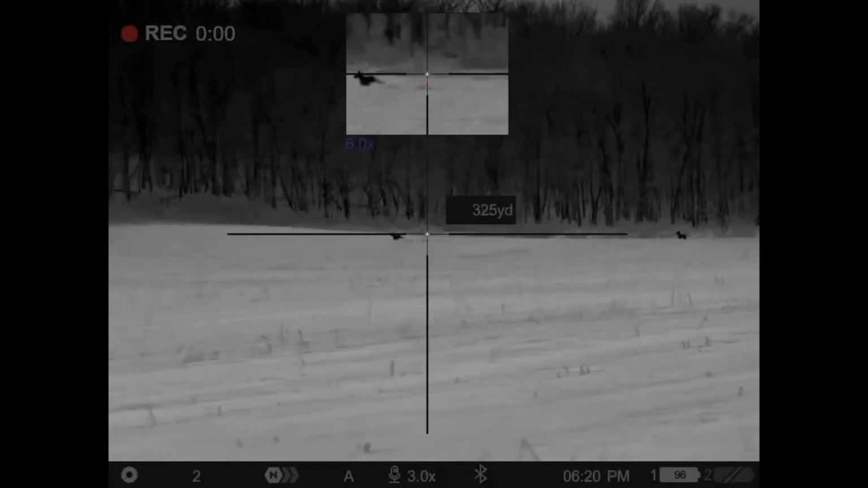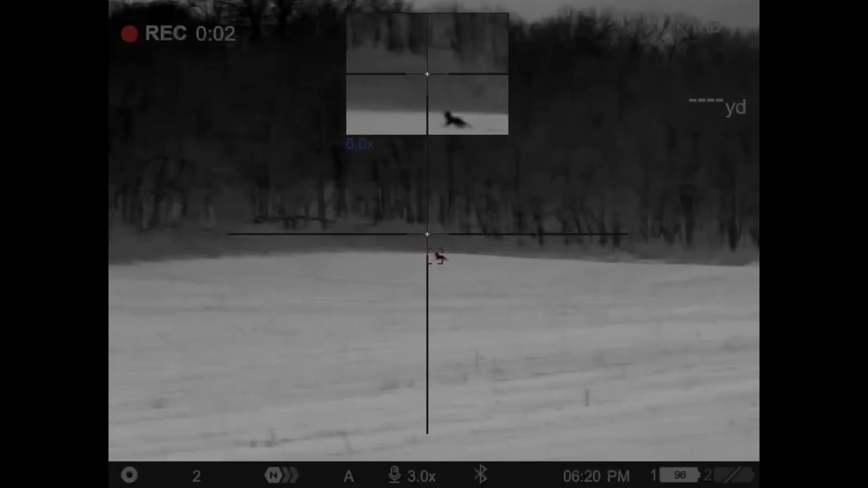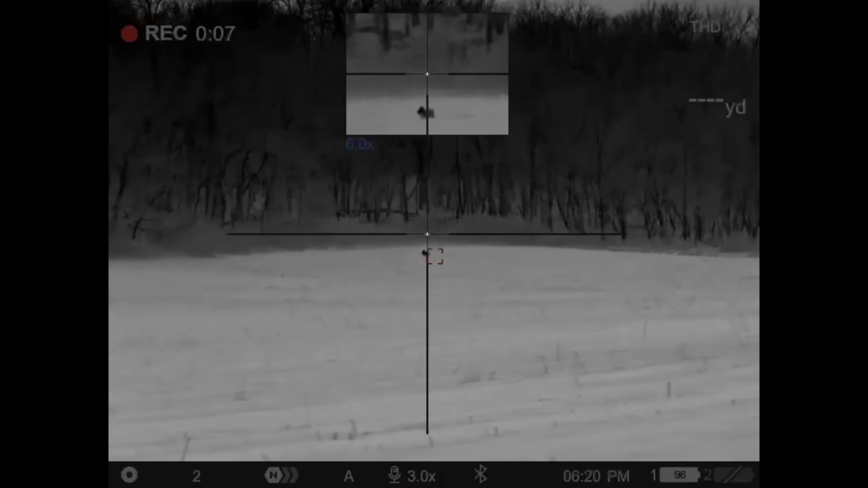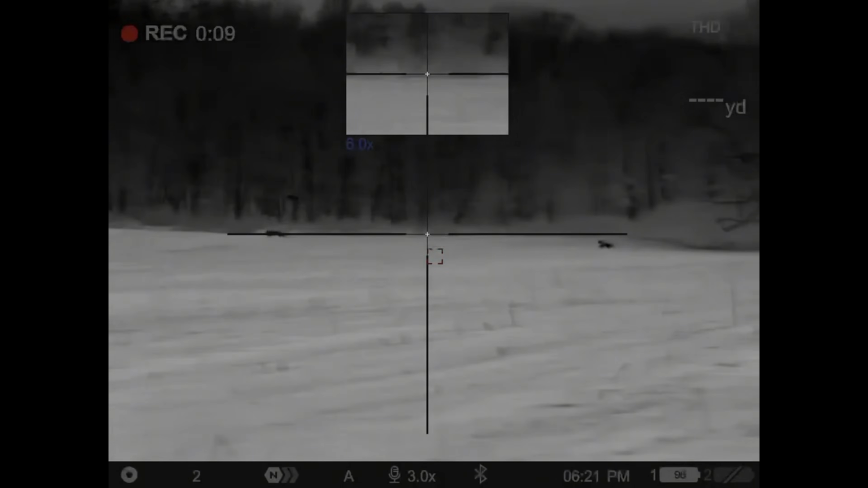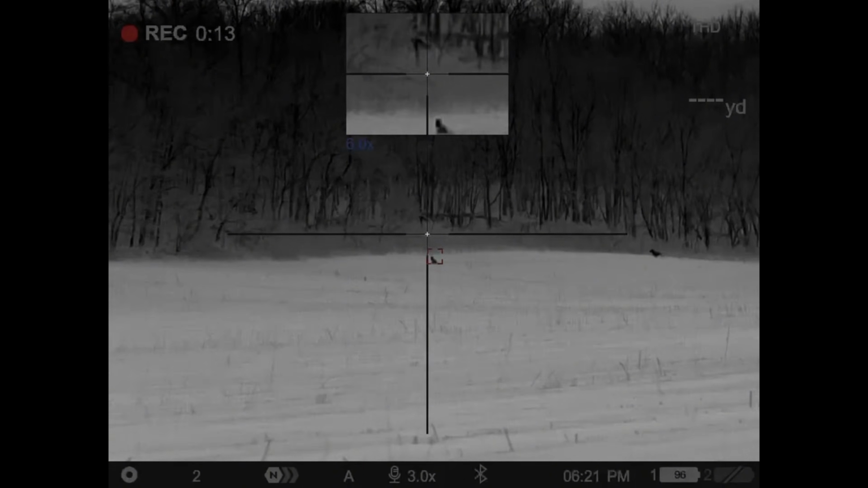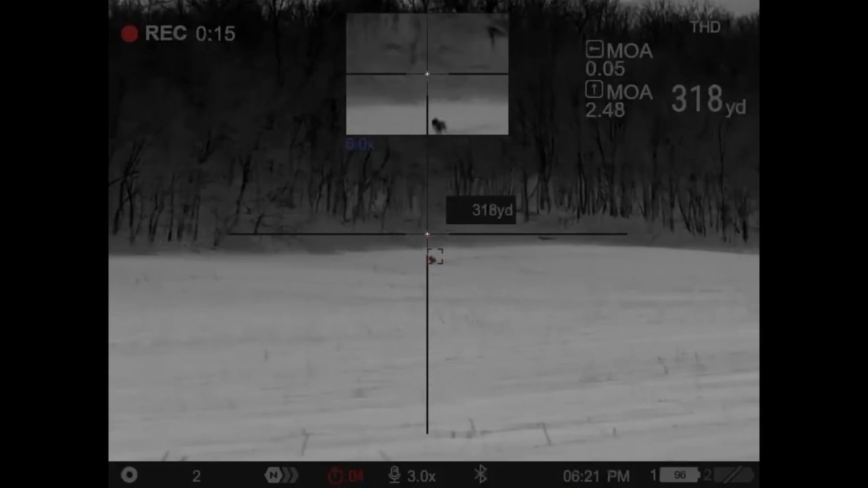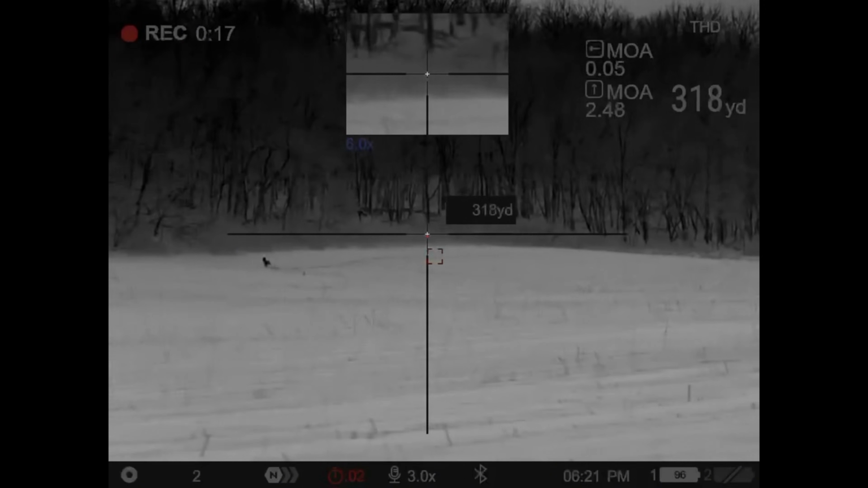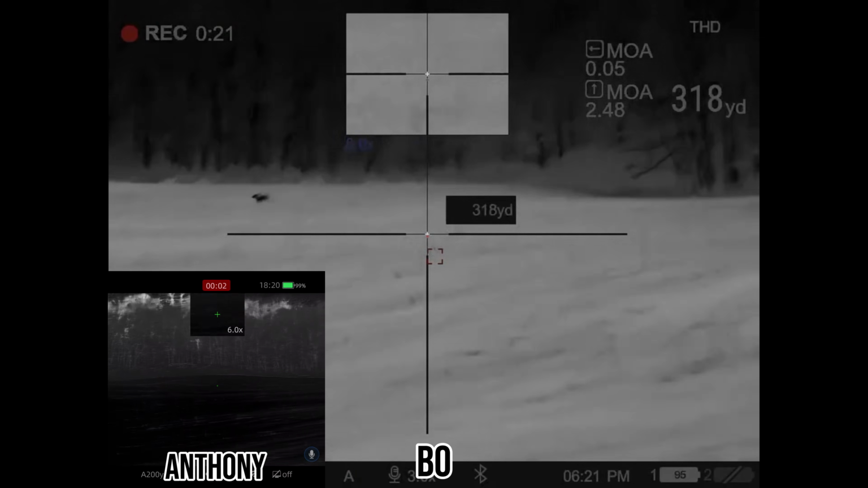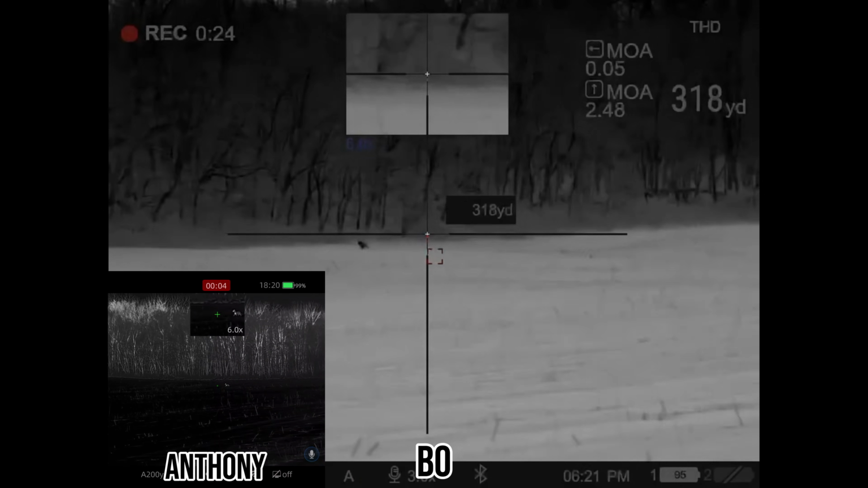Anyways, to the first spot. Oh, they smelled us. You just kicked it in high gear. Oh, there's 3. That one is saying, see you later. On the back one.